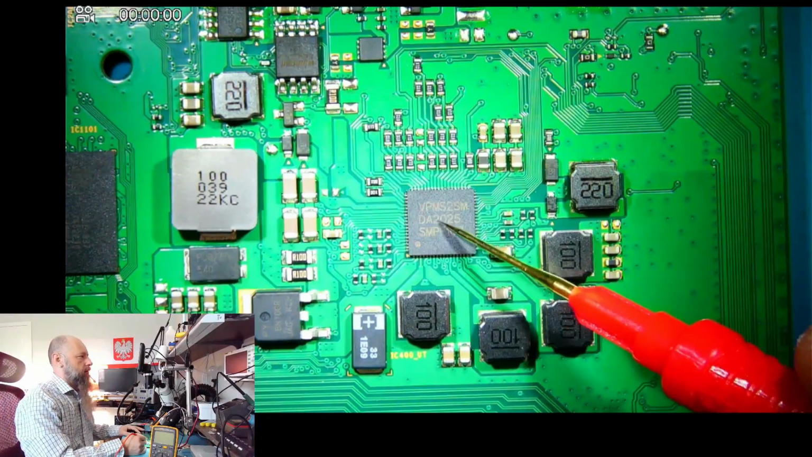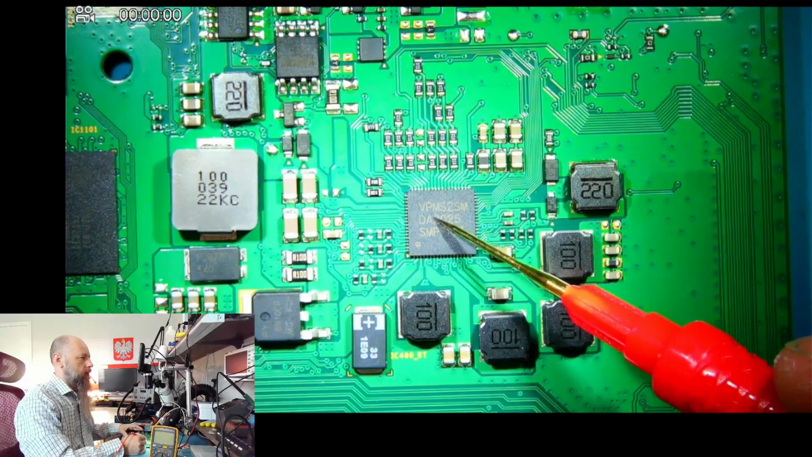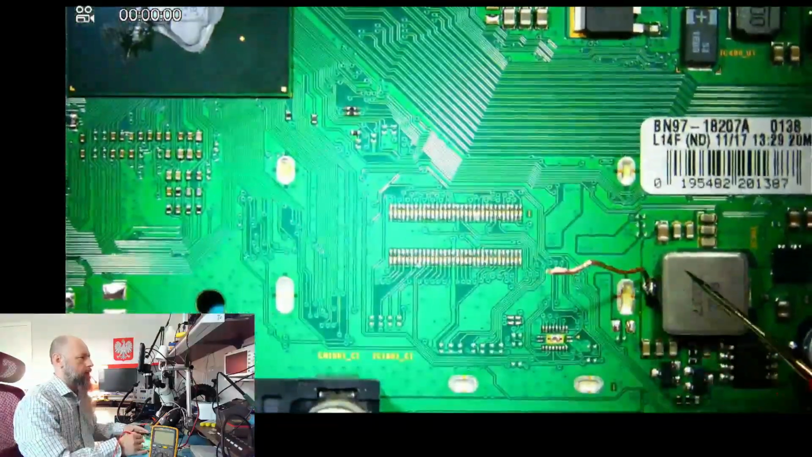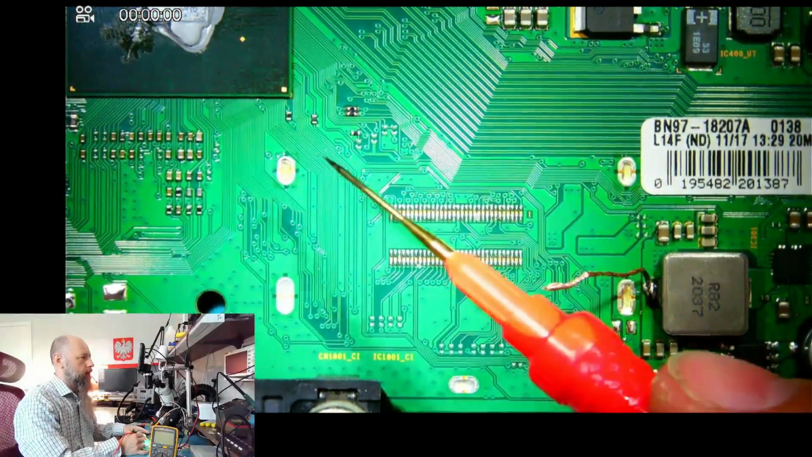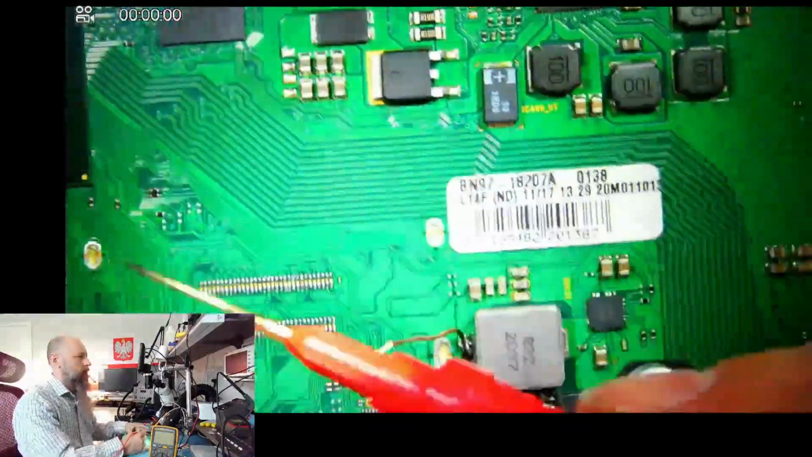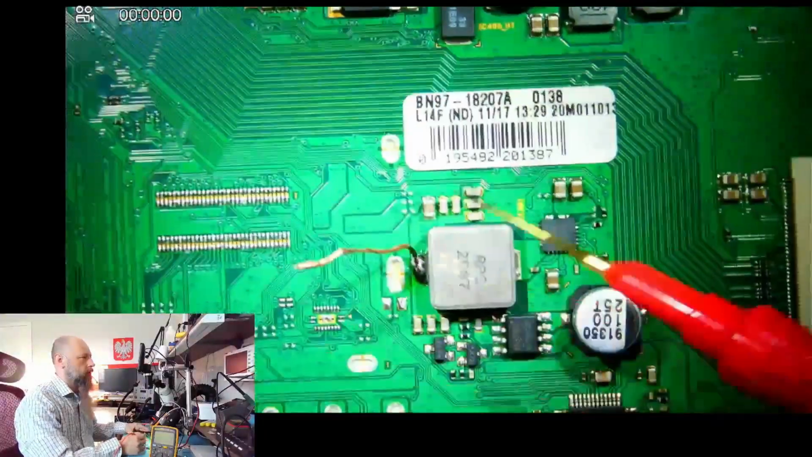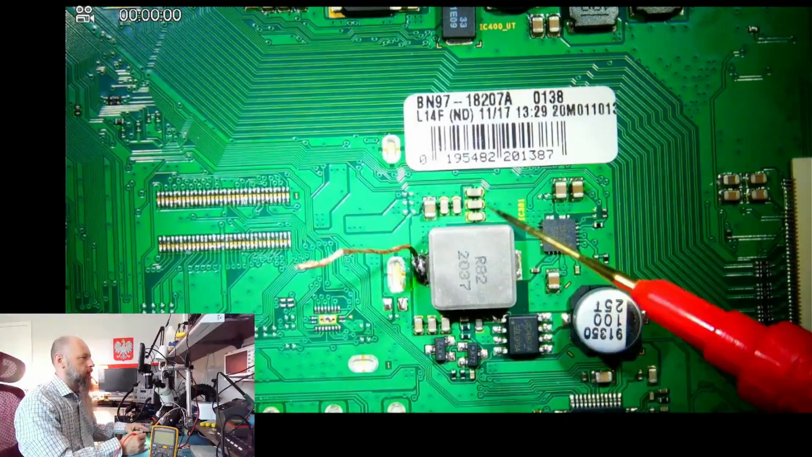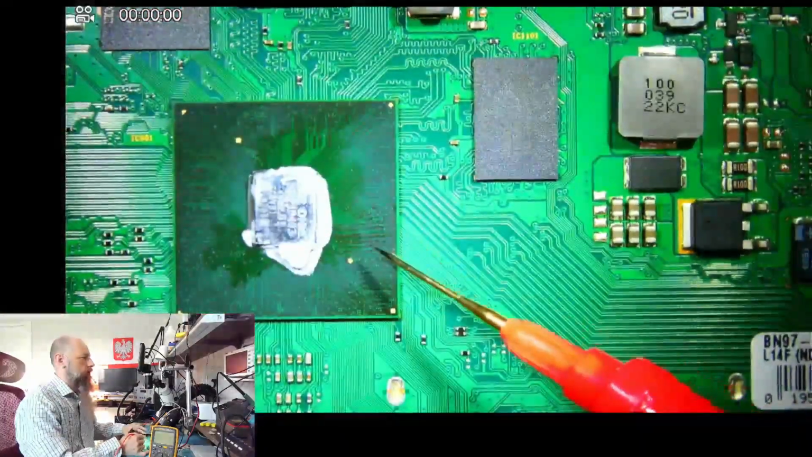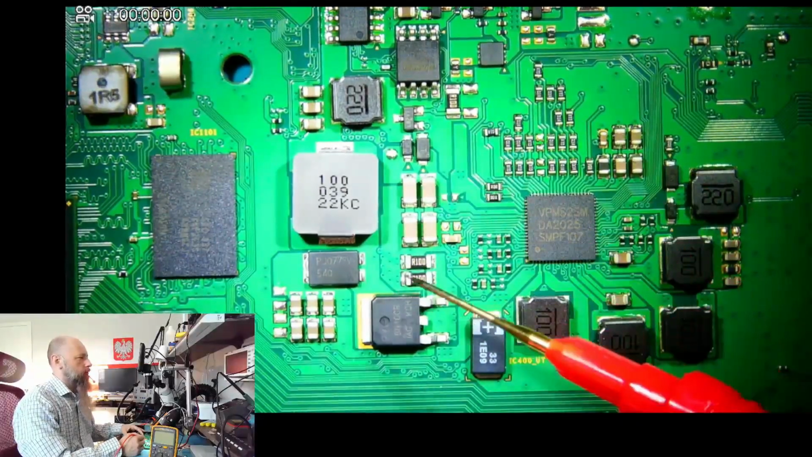So once it gets the PG signal from the power supply, it tells the CPU to turn on. Once the CPU turns on and starts grabbing too much current from this coil, it shuts down. Either the EC chip shuts down the CPU because the current is too high, or the CPU itself just turns off, and the whole process repeats.